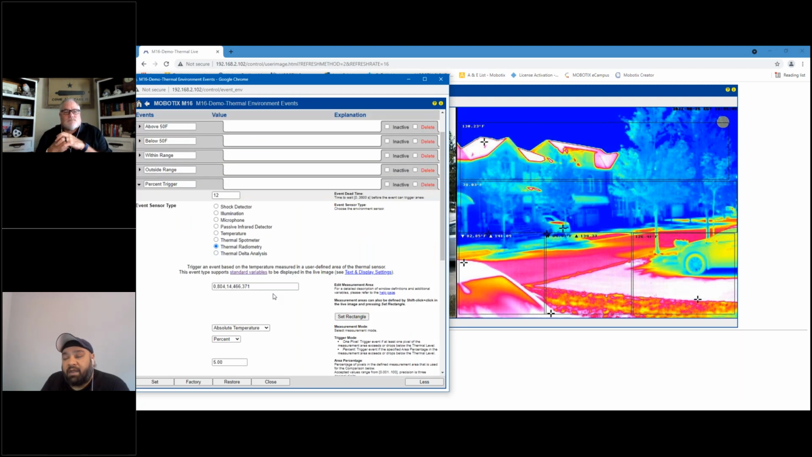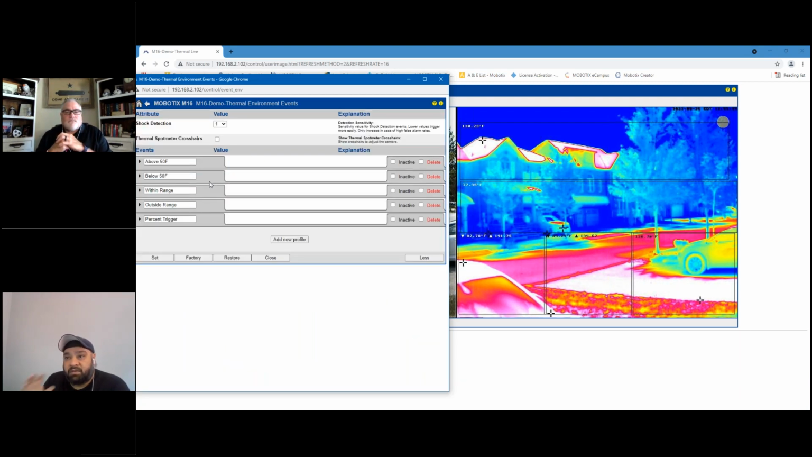It really comes down to what you're trying to capture. And again, the versatility of the options that are available with just the thermal detection. You can do per pixel, you can do thermal ranges, and I right now have 5 of these regions set up, or 5 of these zones.